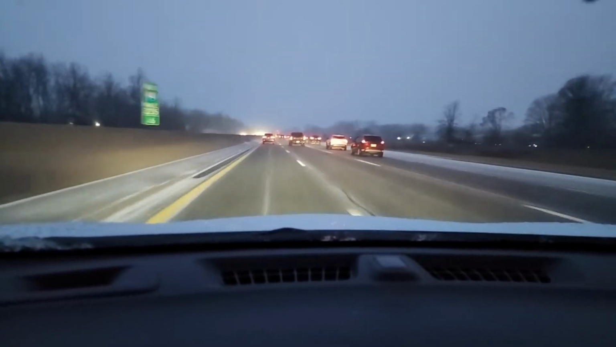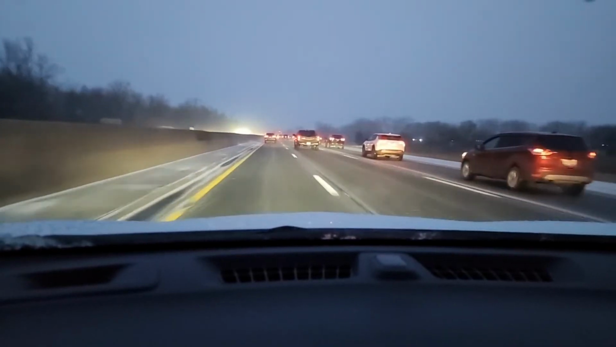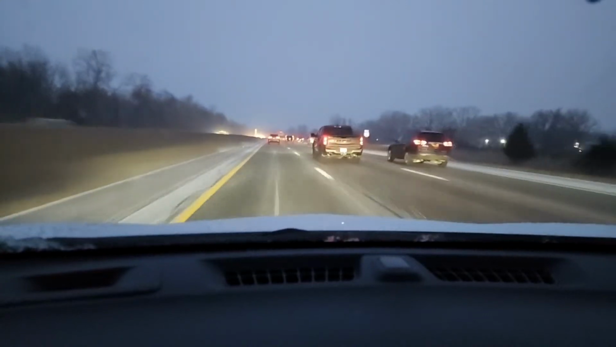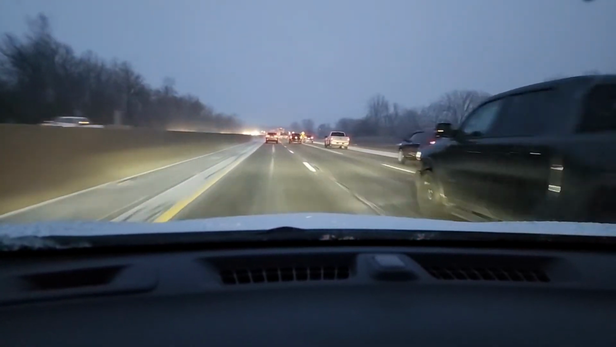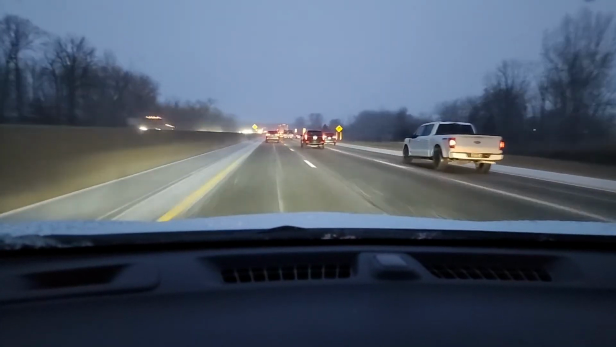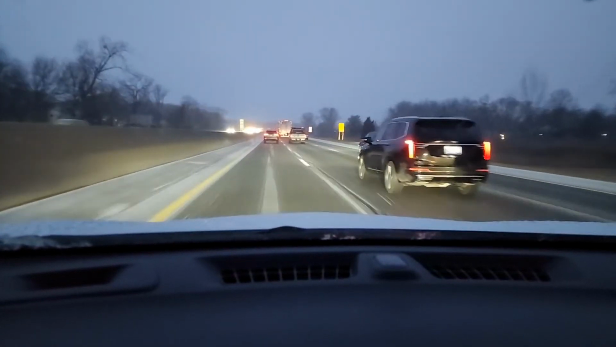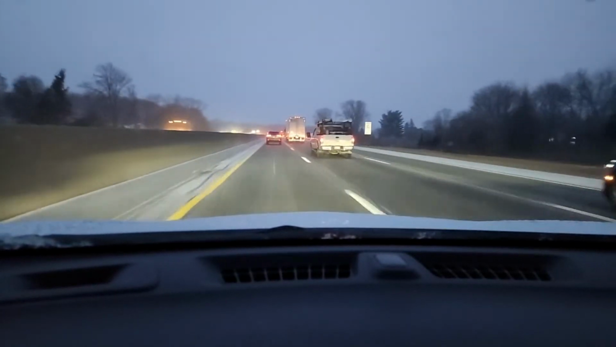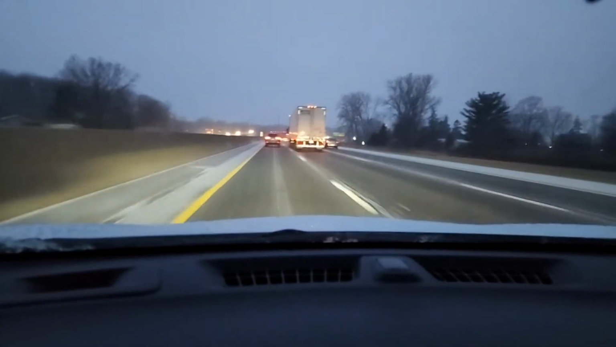We're about 60 miles an hour in a 70, very cold, very windy, some dangerous conditions. Out here making videos for you, both hands on the wheel. I'm adjusting my speed based on conditions. Many states have something called the basic speed law. You must drive at a speed that is safe and reasonable for the conditions on the road.